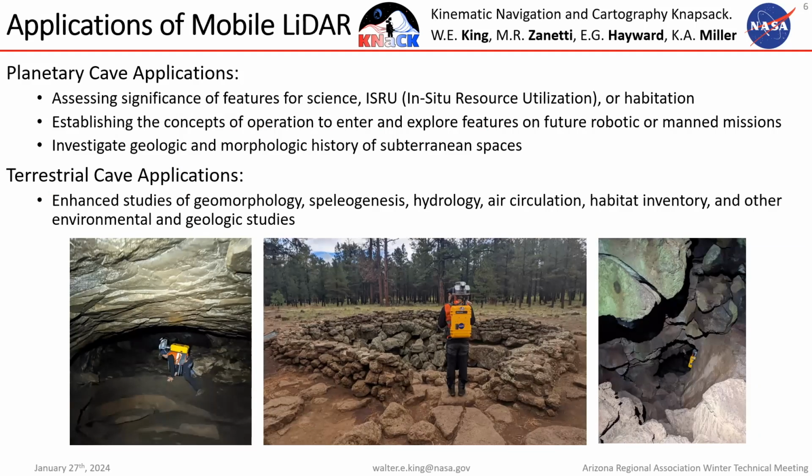So some of the things you can do with this sort of technology in the context of planetary exploration and planetary caves, having this three-dimensional data can help in assessing the significance of a skylight feature or cave entrance as a place to go and do science or go look for resources or as a place to try to put a permanent settlement for habitation. And in addition to that, having a data set about the entrance of a cave on the moon allows you to sort of explore how you're going to actually design a mission that might go there, enter it, and explore it, whether that's robotic or a manned mission sometime way in the future.